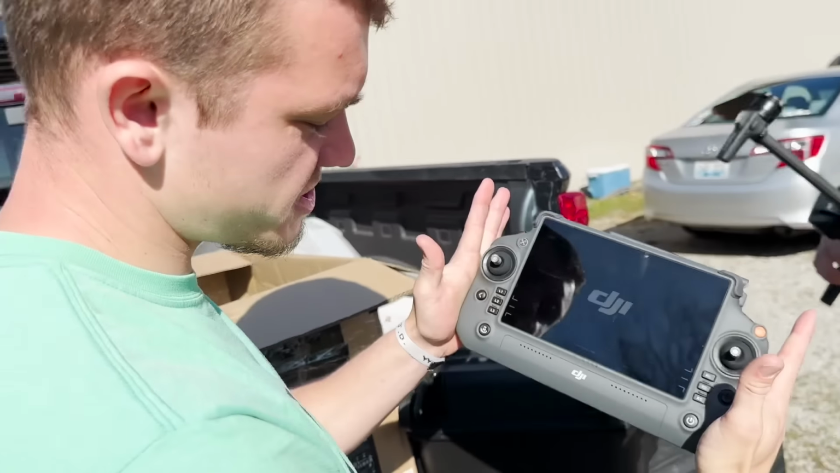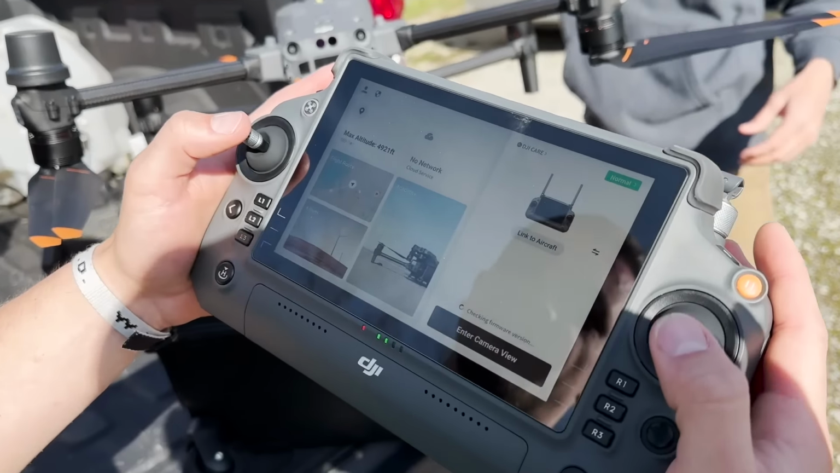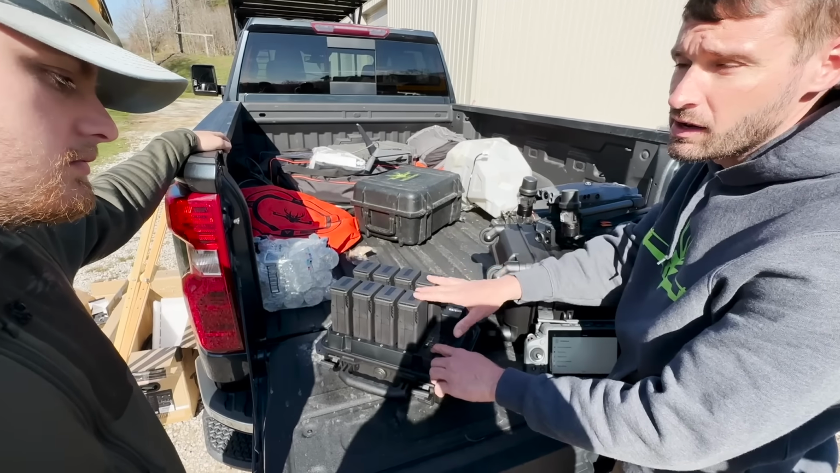Yeah, this is a big old machine. It's got a lot of different things. And does this thing got Wi-Fi? It does. Can we watch like movies on it? You probably could. So this one right here will take it to 100%, but it'll take longer to charge.